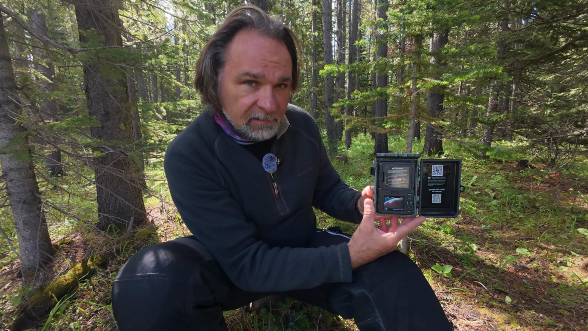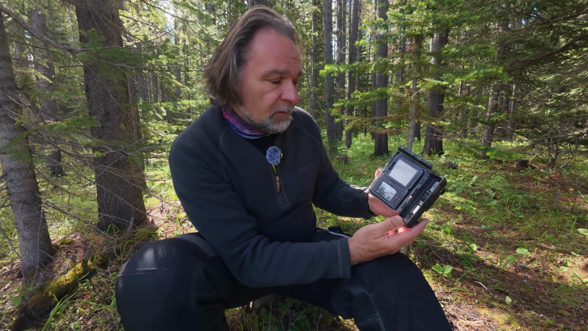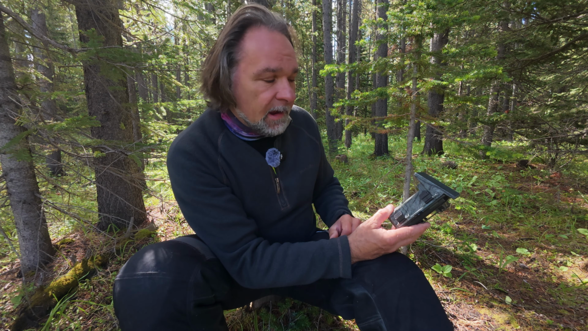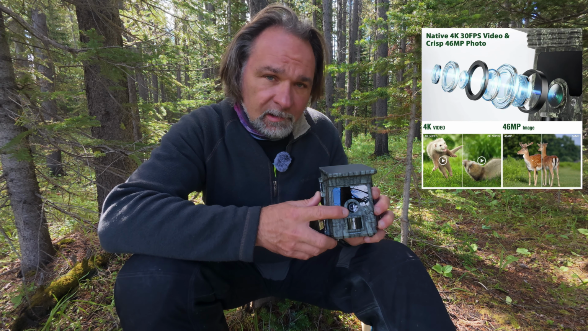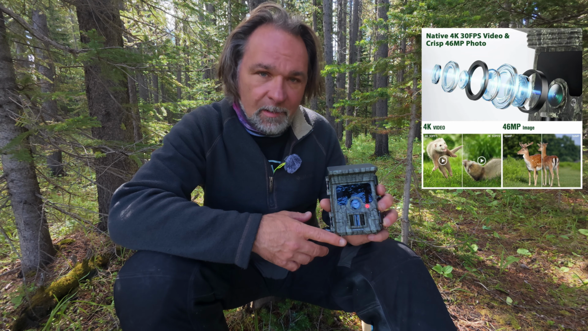It is IP66 waterproof, so it can withstand most of the weather while you're leaving it in the cold, in rain or in snow. It has a 4K camera at 33 frames per second, so that's pretty much a standard on these cameras now.